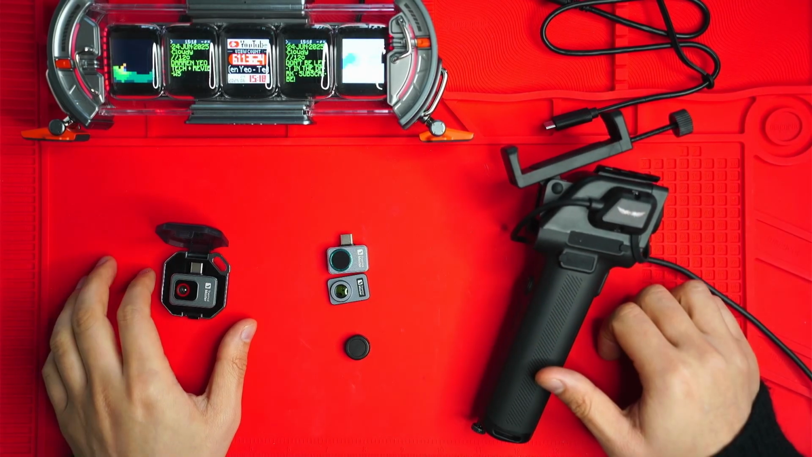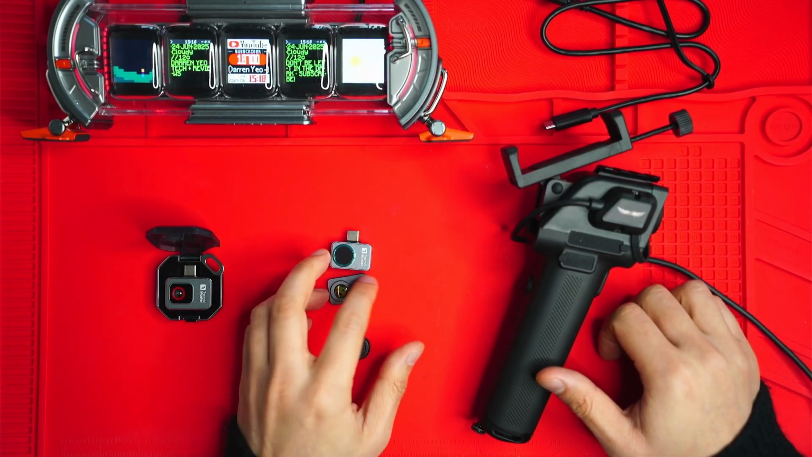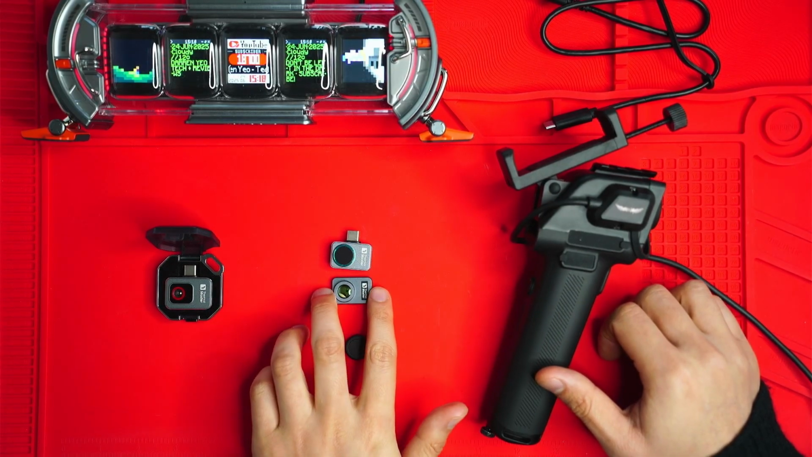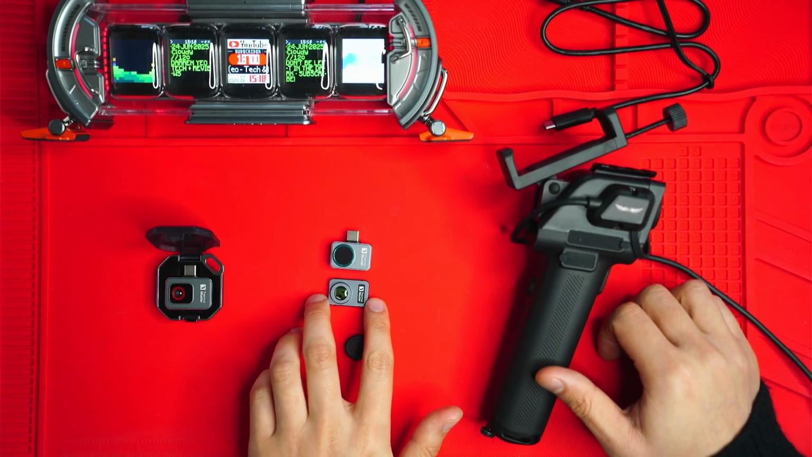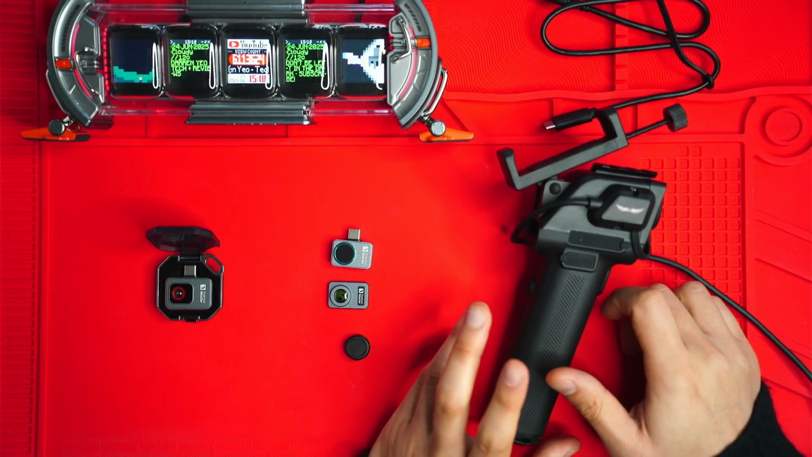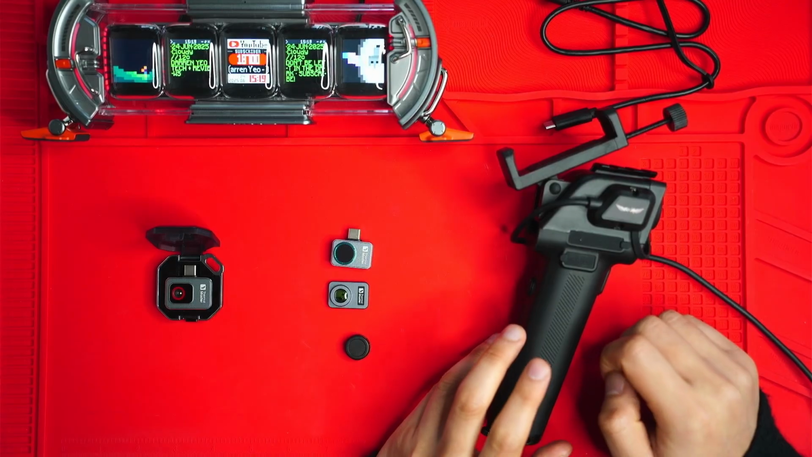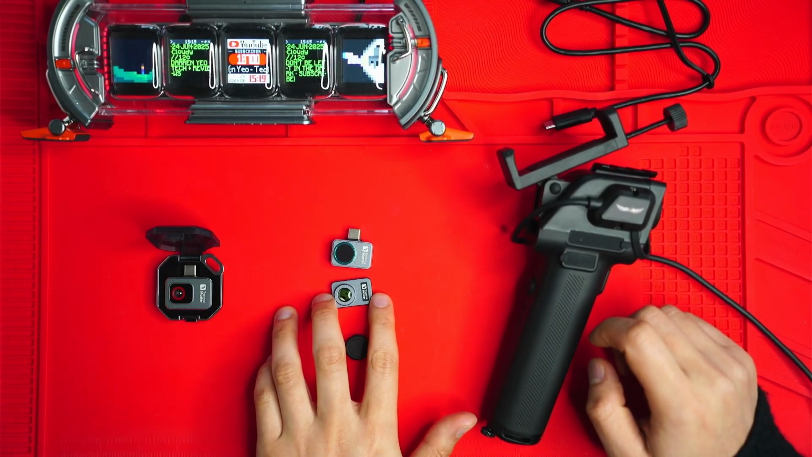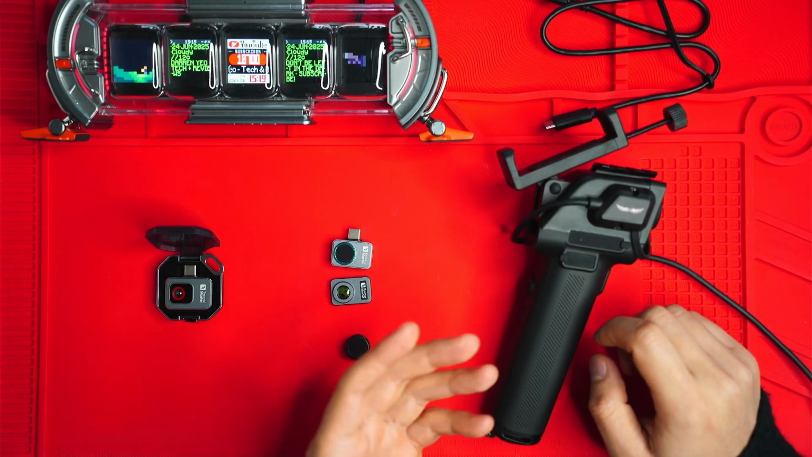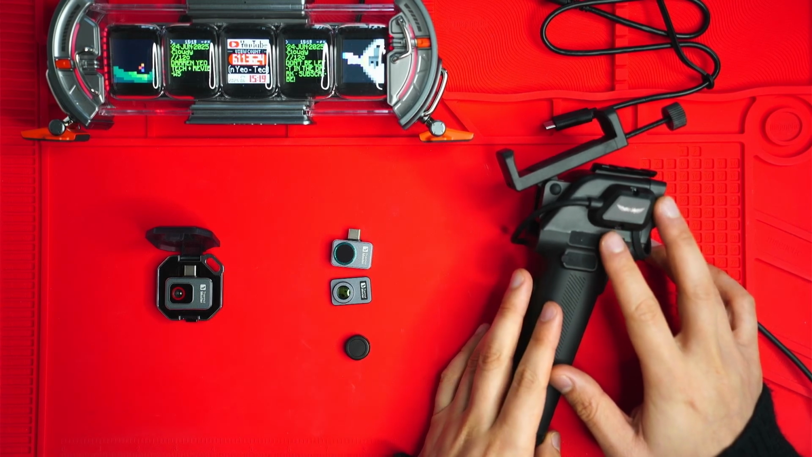Let's talk a bit about price. So the P2 is the most affordable, the best value out of all three if you don't need the macro lens. So yeah, you're going to be paying a bit more for the P2 Pro due to that lens. It's also smaller. The X3 is the most premium priced option. So yeah, the question is whether you want or need the macro lens of the P2 Pro, or whether you need that long range, high resolution capability of the X3.